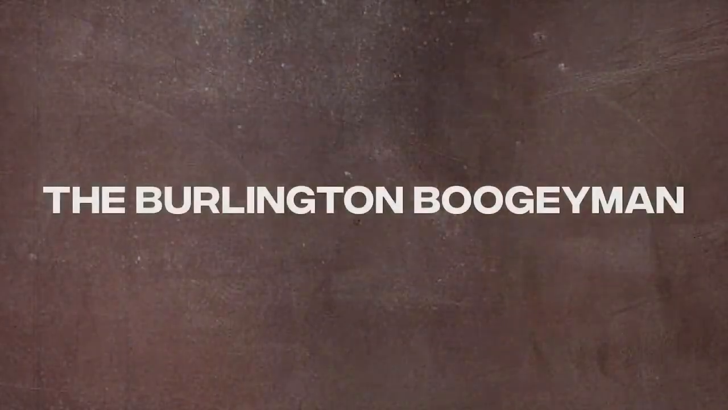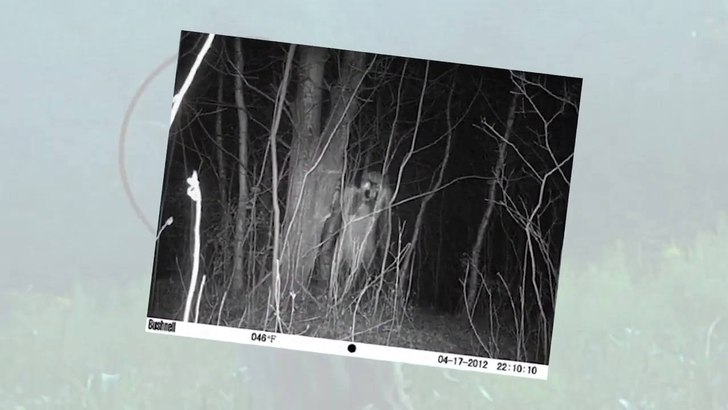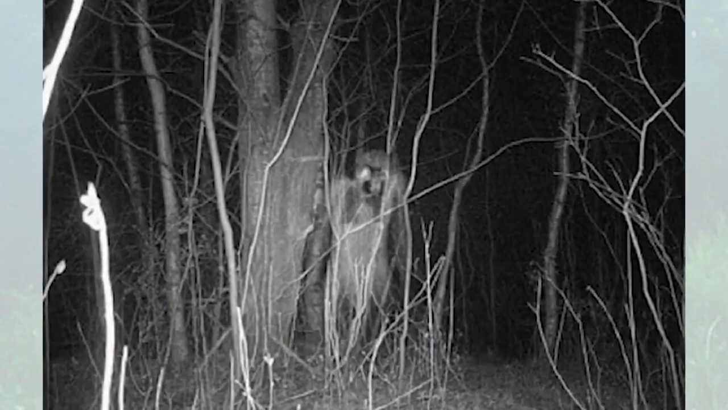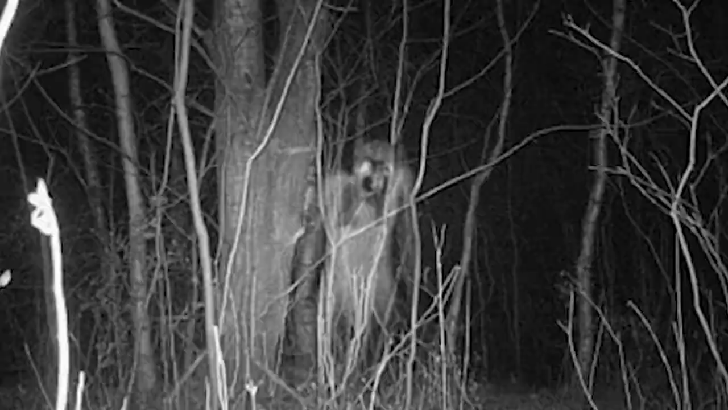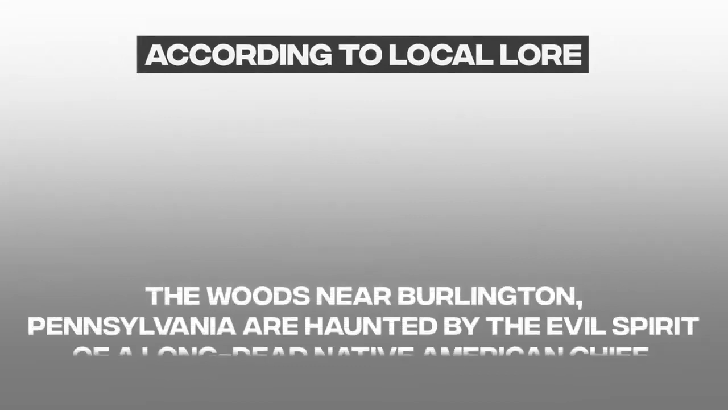Chapter: The Burlington Boogeyman. When it comes to urban legends, the Burlington Boogeyman may be among the best there is. Burlington locals have been telling their tale of the Boogeyman from generation to generation. According to local lore, the woods near Burlington, Pennsylvania are haunted by the evil spirit of a long-dead Native American chief. The rumor is that the ghost wants to get revenge for his people.